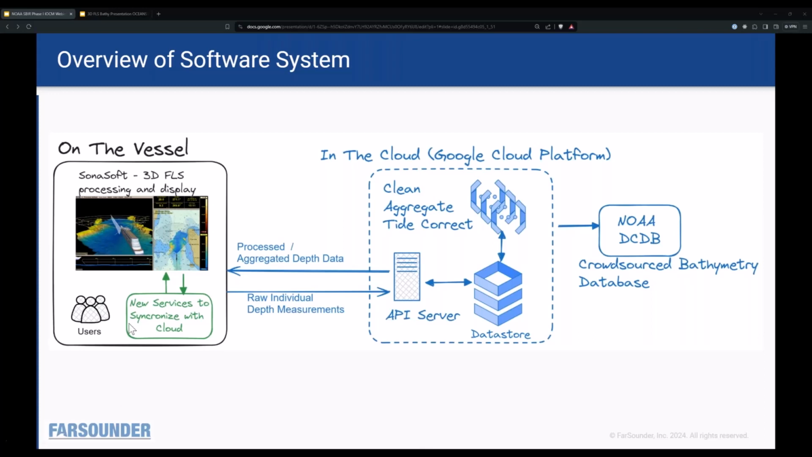But so, yeah, everything in the green and the blue, these are new things that we added. So we have this software that's running, processing and displaying the data for the user to use. We have green services that we added to actually take that data that the user is working on and synchronize it with our new cloud services. So there's an API server that works as like the gateway. These services send up the data to the API server, it sends it to a data store, and then there's a bunch of stuff that does a lot of the cleaning that we were just talking about, the tide correcting. It aggregates it into a grid and gets it ready to go back.